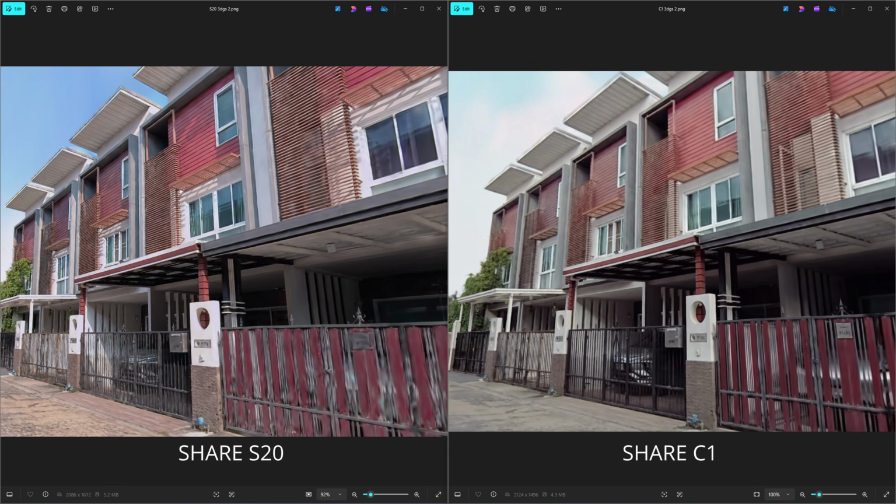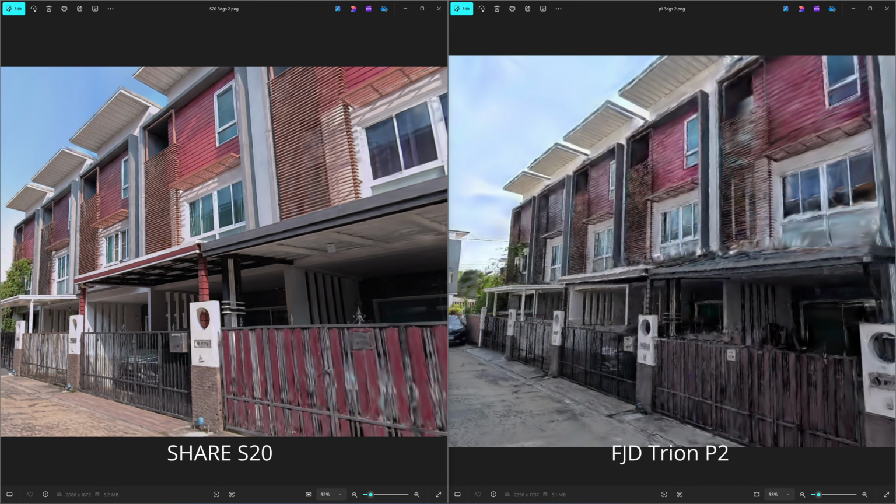Here's the final comparison: the SHARE S20 on the left and the SHARE C1 on the right. Once again, the S20 delivers the best image quality. And here's the comparison with the Trion P2 paired with the Insta360 X5. Many S20 owners have asked me whether attaching the X5 camera to the S20 would upgrade 3D.js performance, but in my view, that wouldn't be an upgrade at all.